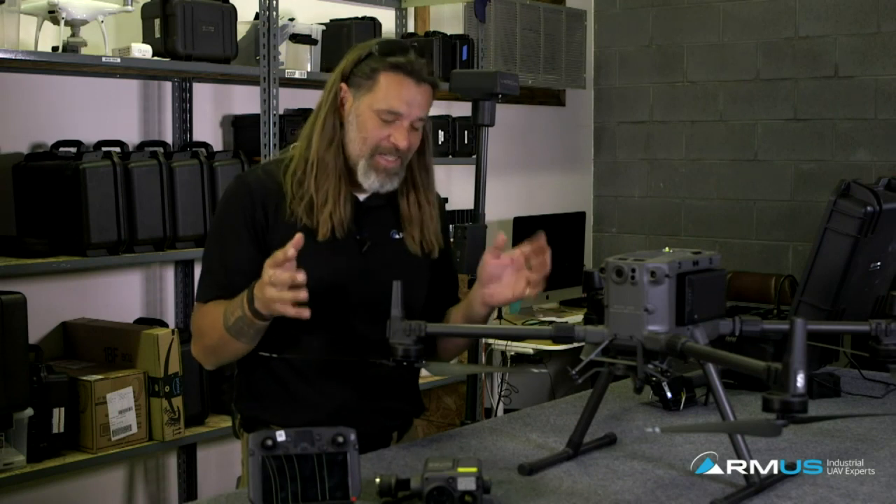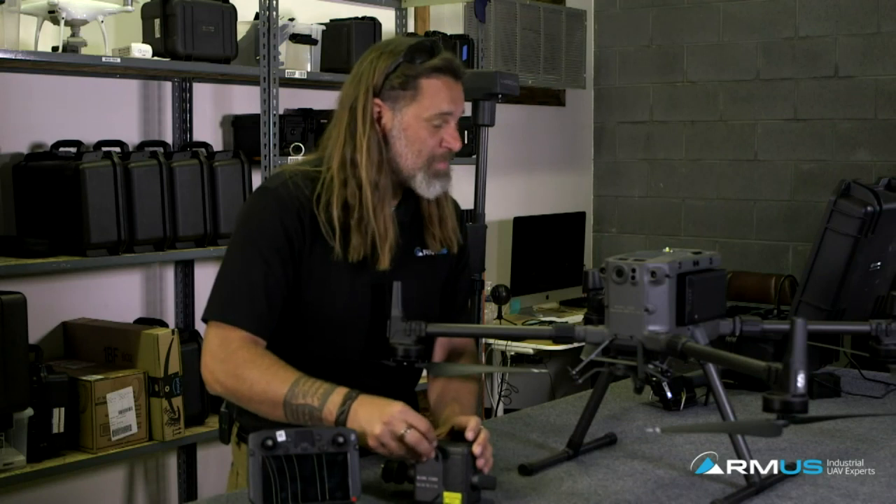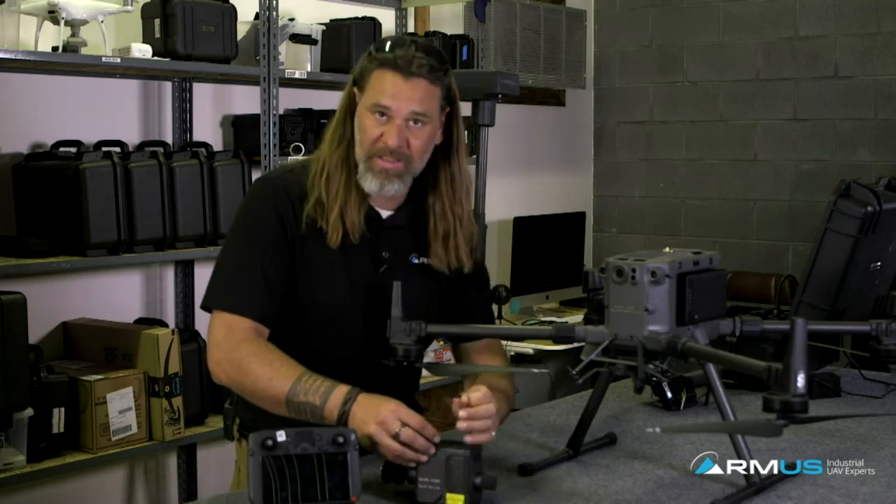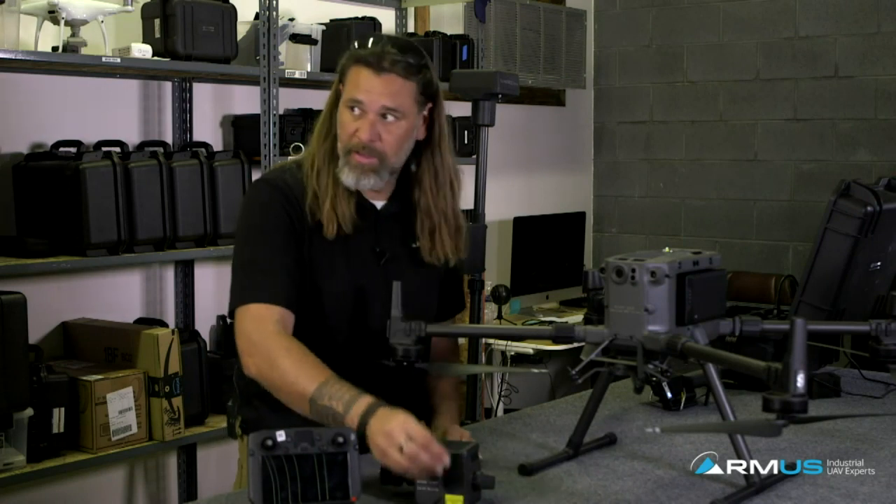It's a lot of data, a lot of cards. Of course, that means people are going to rush out and buy 128s and 256 cards and other things like that. Please check specs online on how that's going to work. What comes with this one is a 64 gig card.